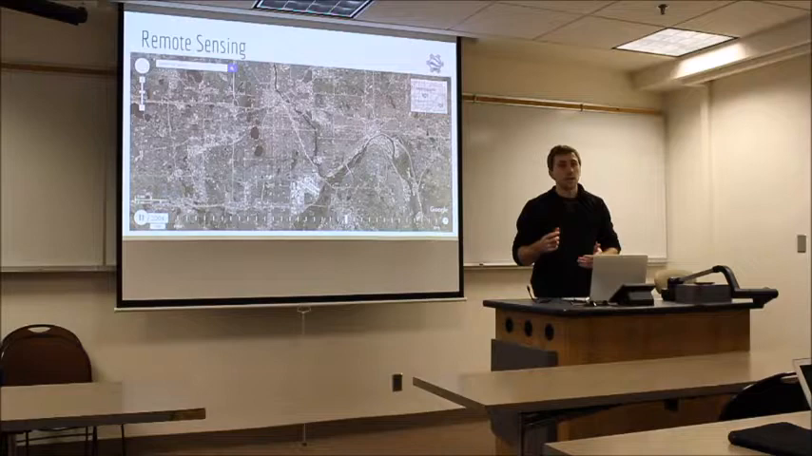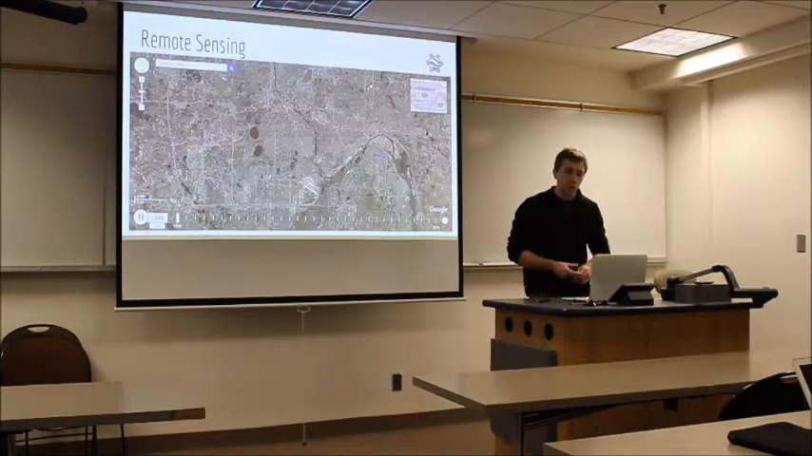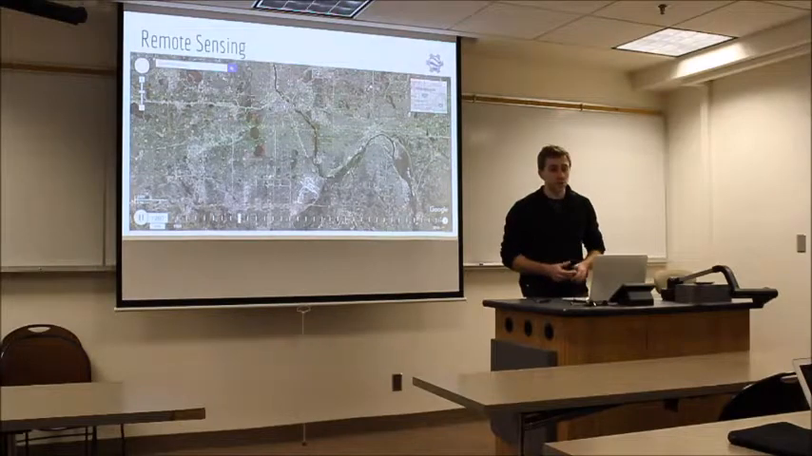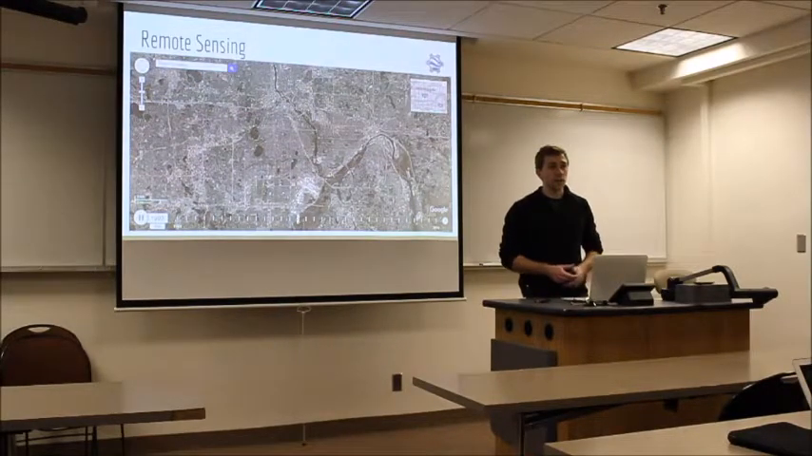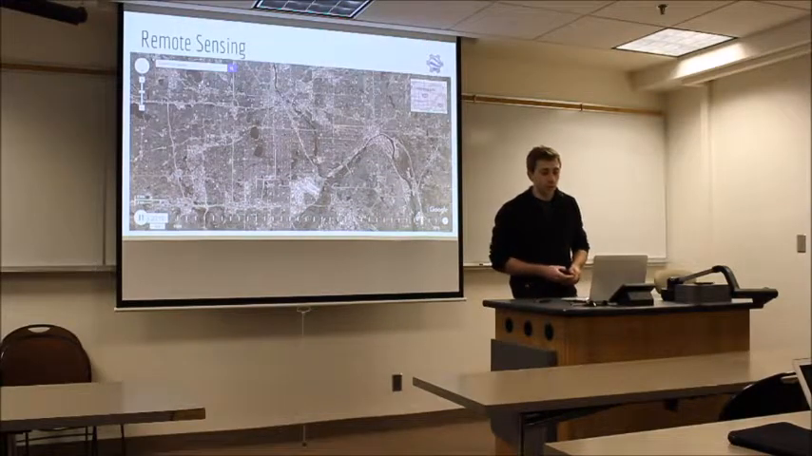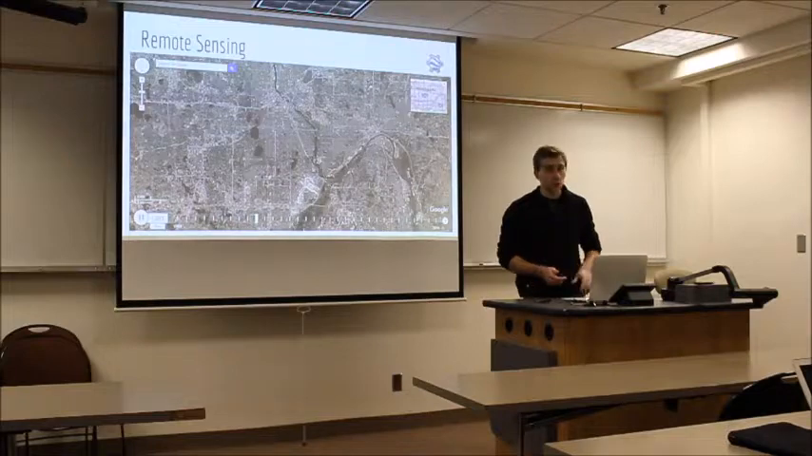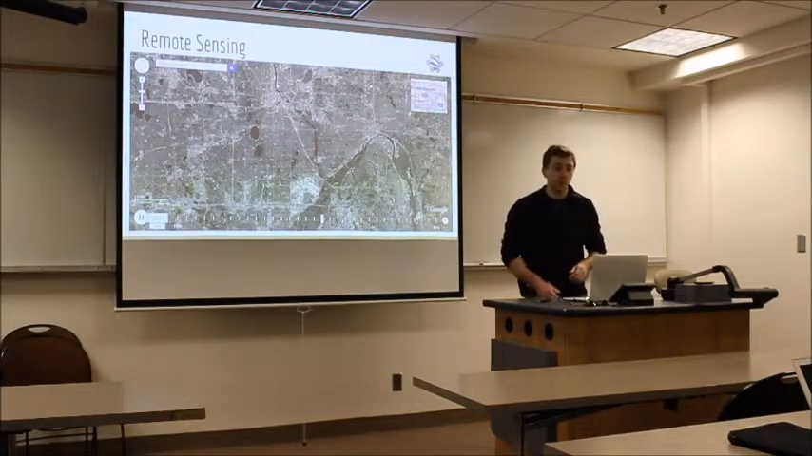There's tree canopy as well as urban environment. So what I'm interested in doing is using remote sensing to quantify these changes and quantify the landscape using remotely sensed data. So specifically focusing on the tree canopy in the urban area.